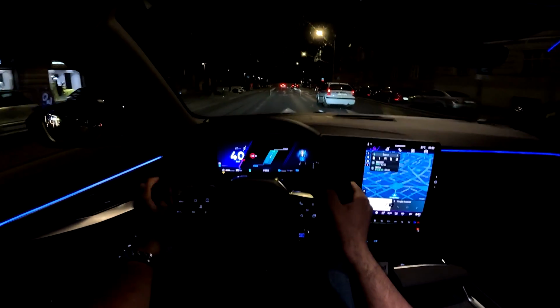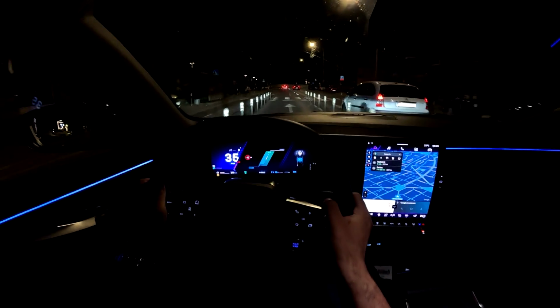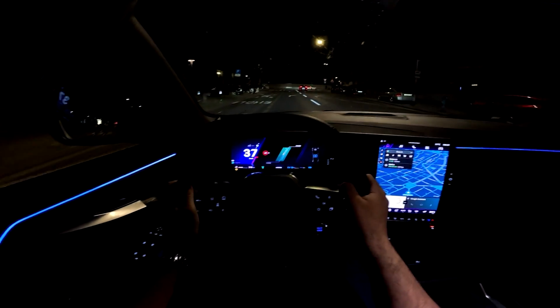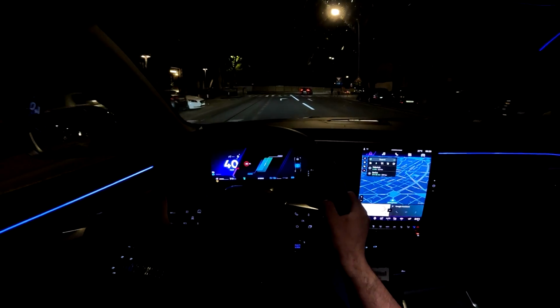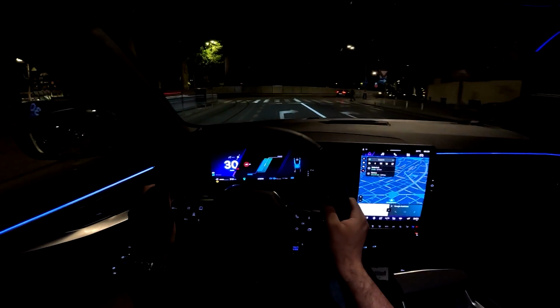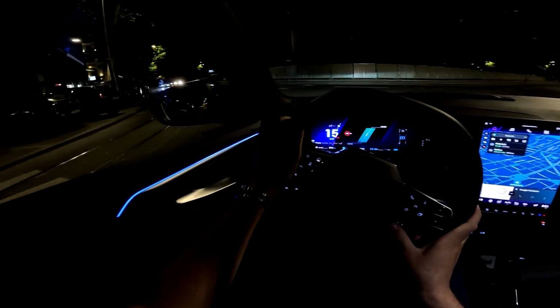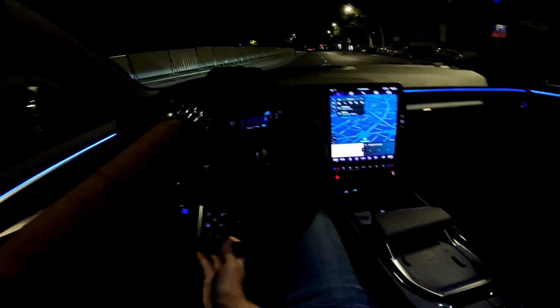So now we don't have the speed warning sound as soon as we go just a bit over the speed limit. And you can pre-configure this personal setting, so you can set all the systems and configure how you want them to work. So that's a big thumbs up from me.